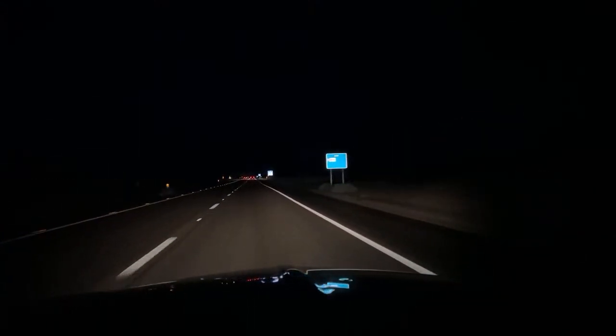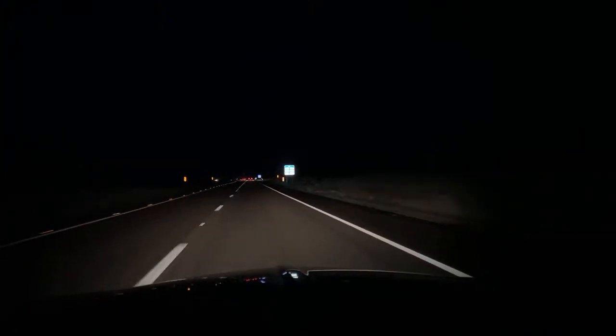There is a bit of a breeze. I can feel it making the car sway back and forth.